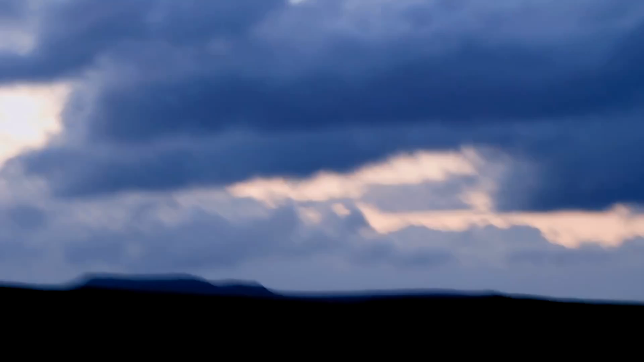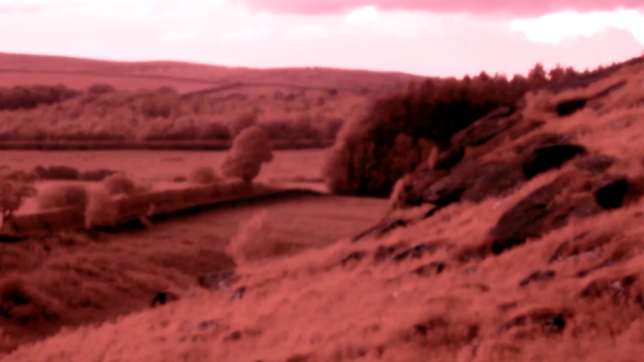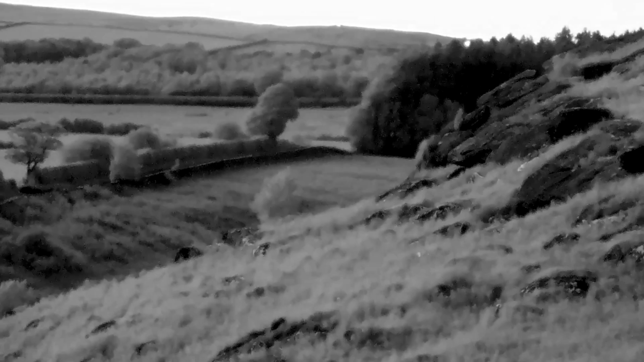Yeah, 20 past 10 at night, and it's still picking up, and I haven't even got the IR on yet. So I put the IR on. That's the IR put on. That's IR level 1. As you can see, it's going to the light on the sky, it got dark. There you go. There's the farm in the distance.